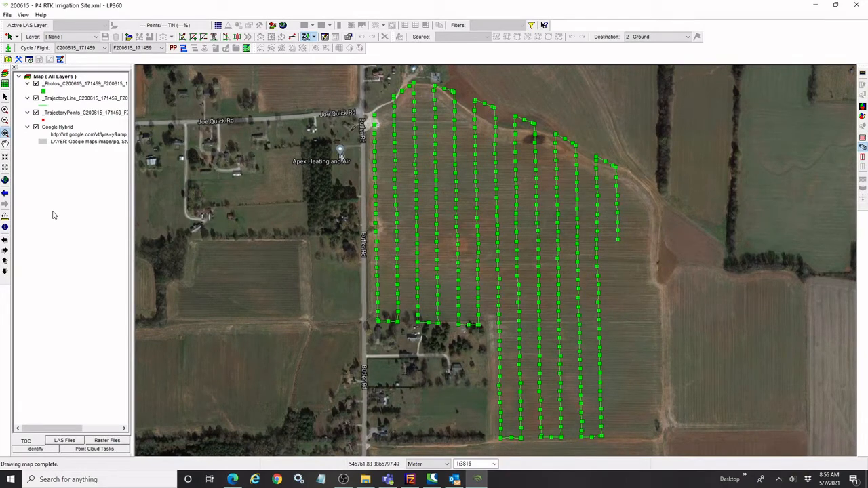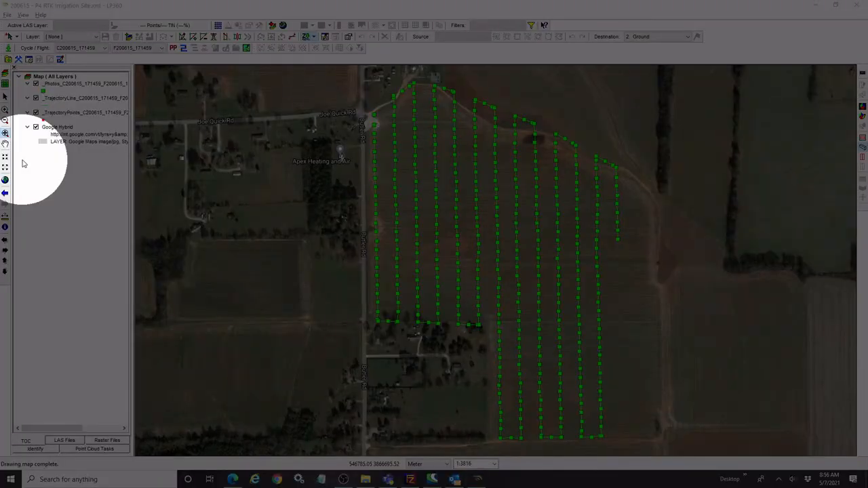So let's quickly take a look at what was actually set up for us. Obviously our main window, our map view, we've got a backdrop in here. That's just a Google hybrid WMS layer. And we can see the trajectory and photo centers essentially of our flight. Now, if you're new to the software, over here on the left, this is our table of contents.